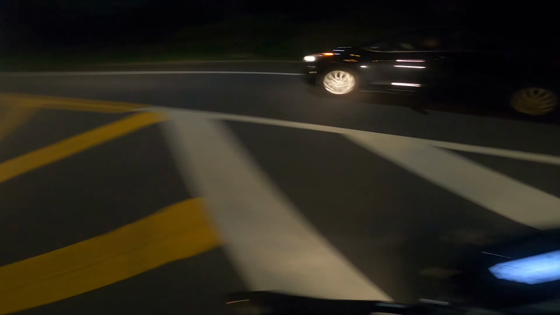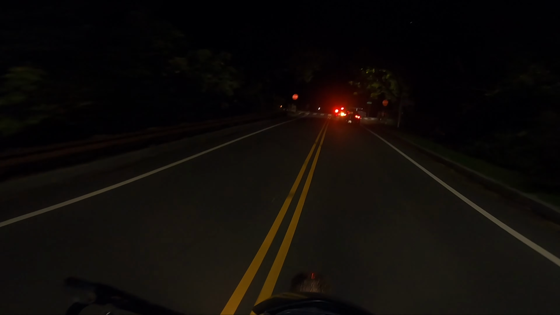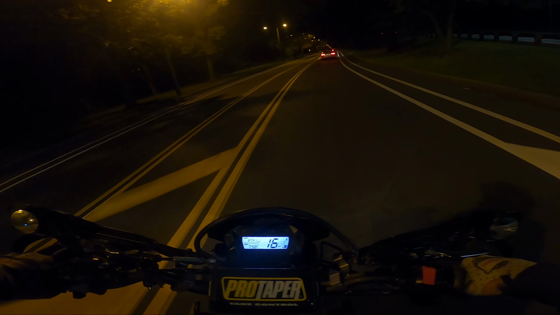Dude, not a single person uses their turn signal. Alright, let's try it on this little portion of the street again. Hopefully it'll be a bit straighter. Let's see.